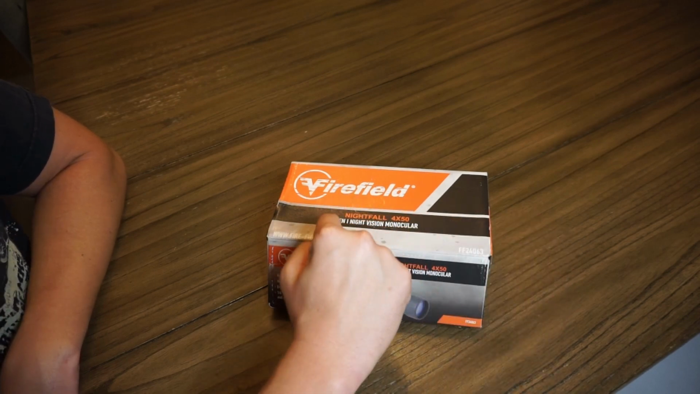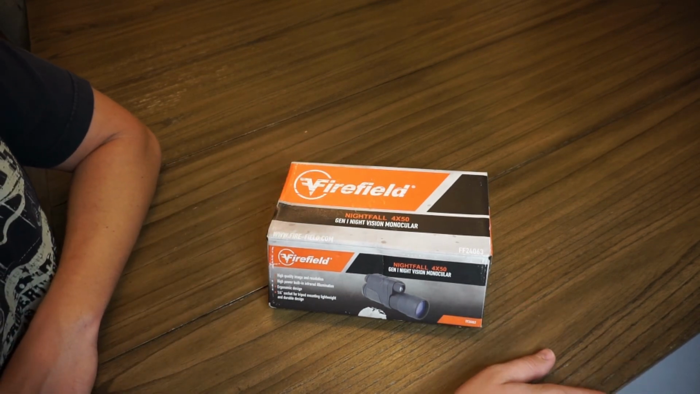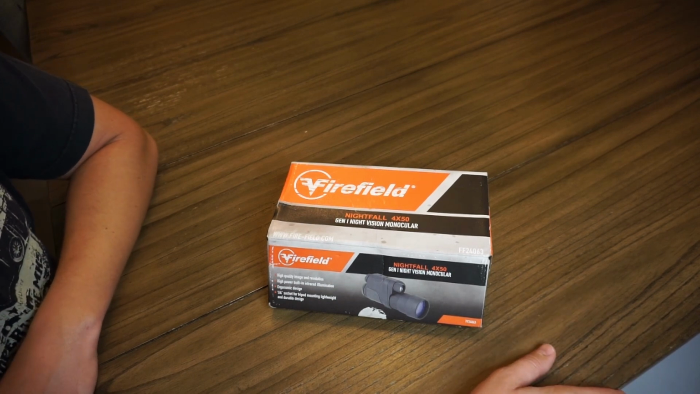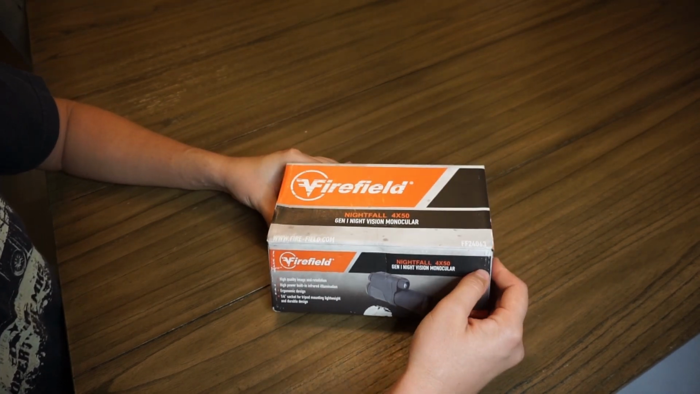If you're familiar with the different generations, I'm not going to go through each of them, but basically generation 1 needs a lot of cultural lighting in comparison to 4th generation. Like you can see from the box, it's a 4 times magnification by 50 millimeter objective lens.